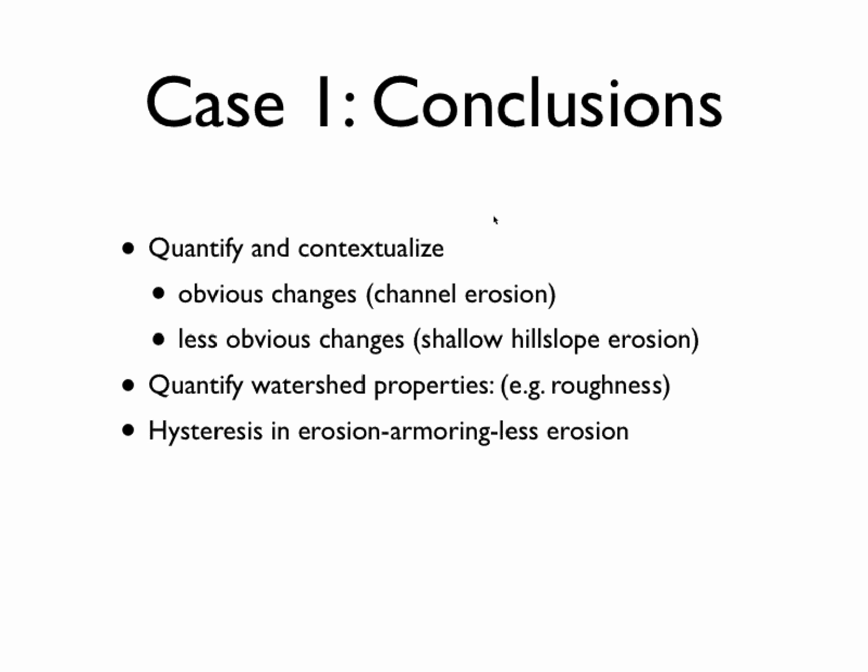One of the things I learned was that 1 centimeter over a large area ends up being a lot of material. So it's difficult to see in the field, but I'm pretty confident that when we apply our uncertainty, the changes that we say we think happened, we can be pretty confident actually happened. We're also able to quantify interesting watershed properties like roughness. It's a tricky thing to do, and I'm not sure you can really do that without something like LiDAR.